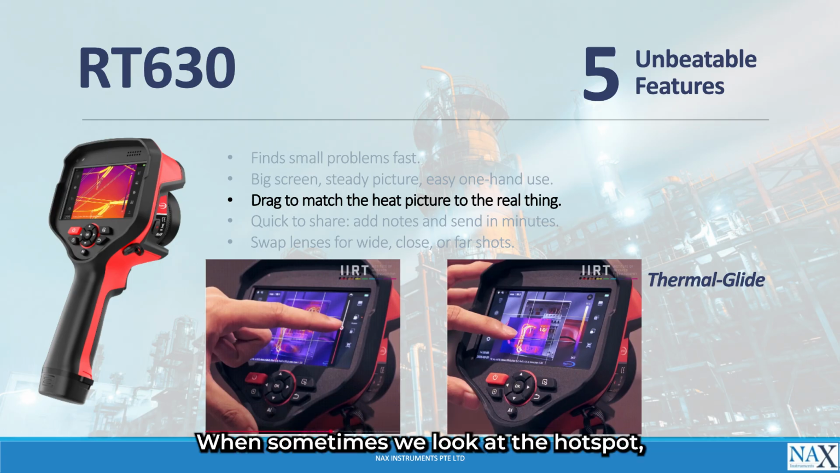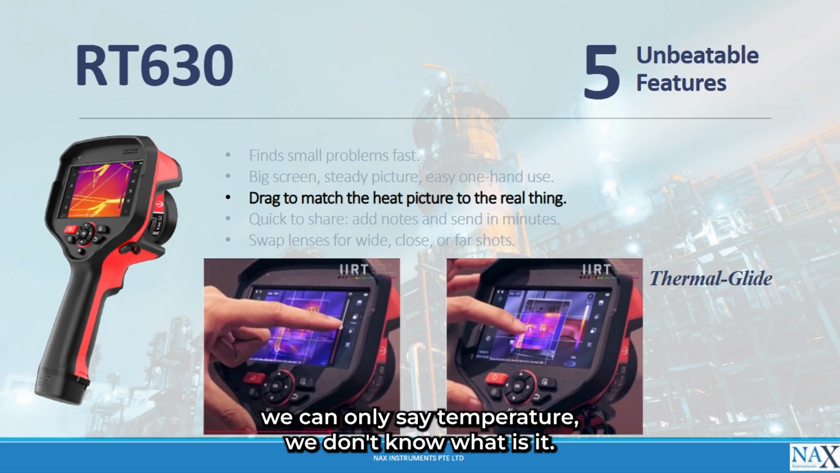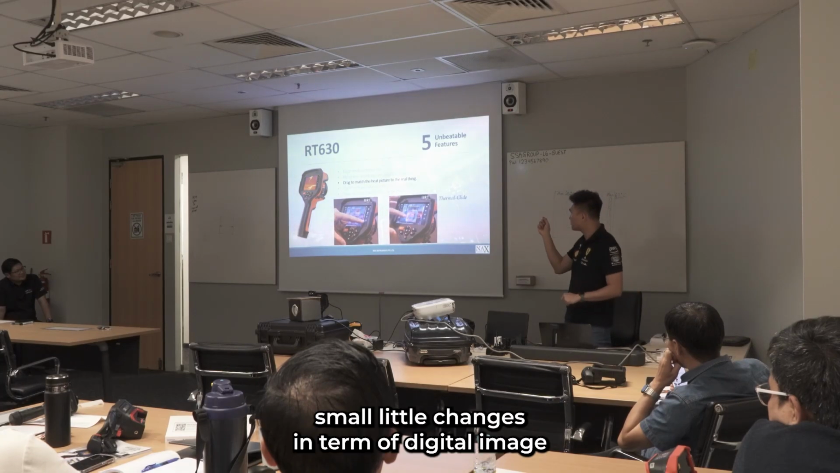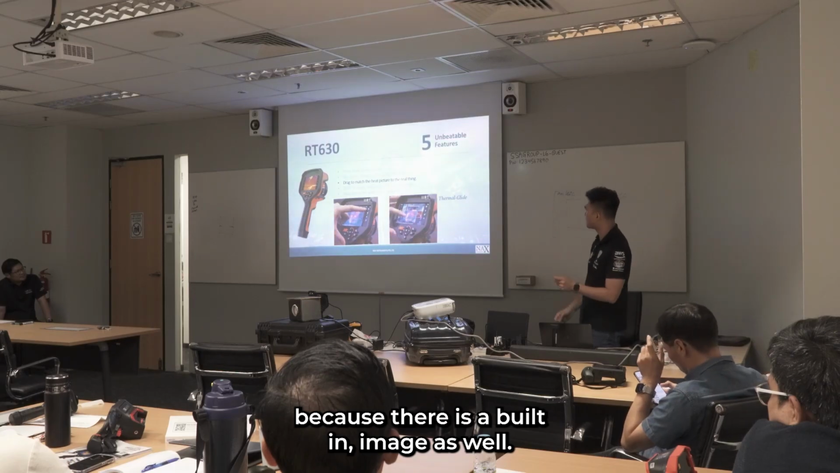Sometimes when we look at the hotspot, we can only see temperature. We do not know what it is. So we can actually move it away to identify the small little changes in terms of the digital image, because there is a built-in image as well.